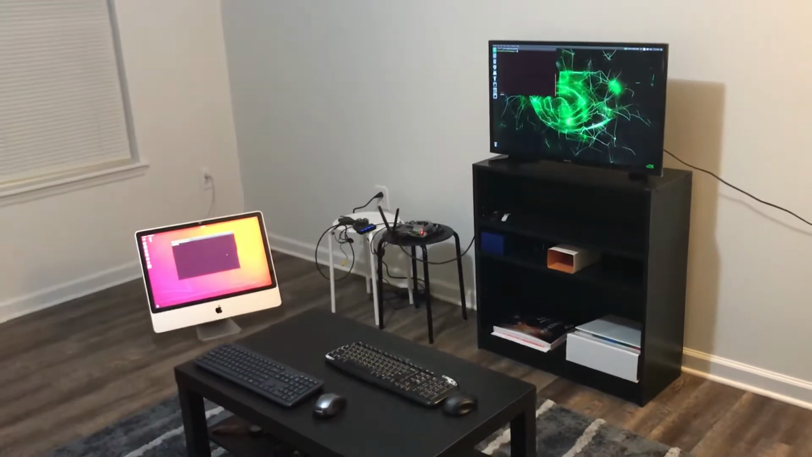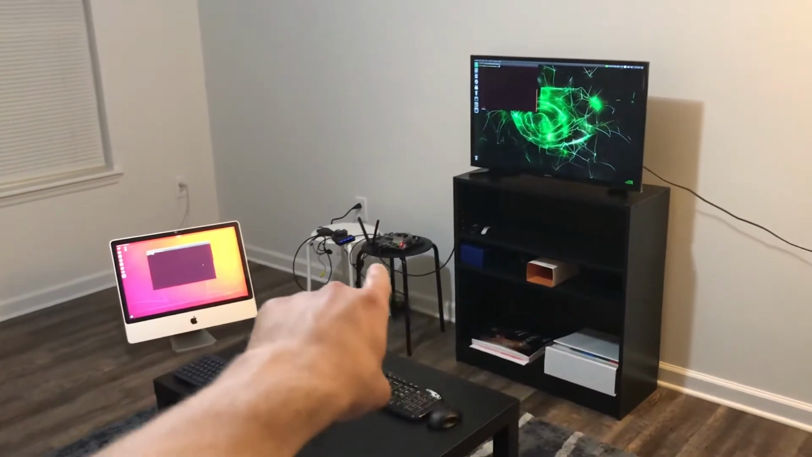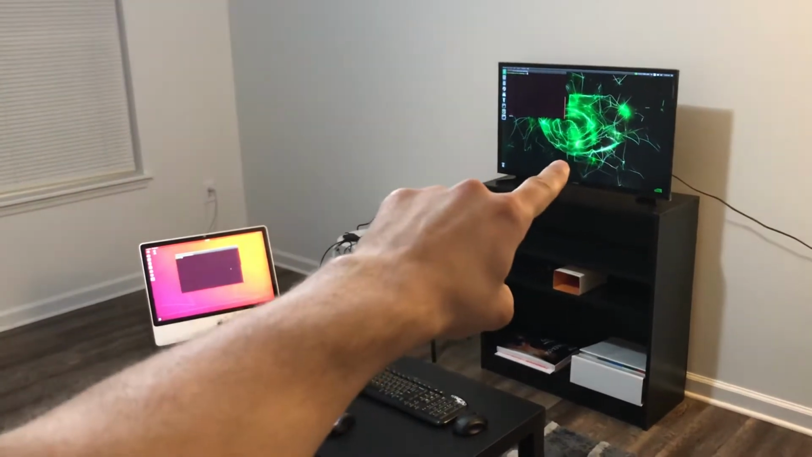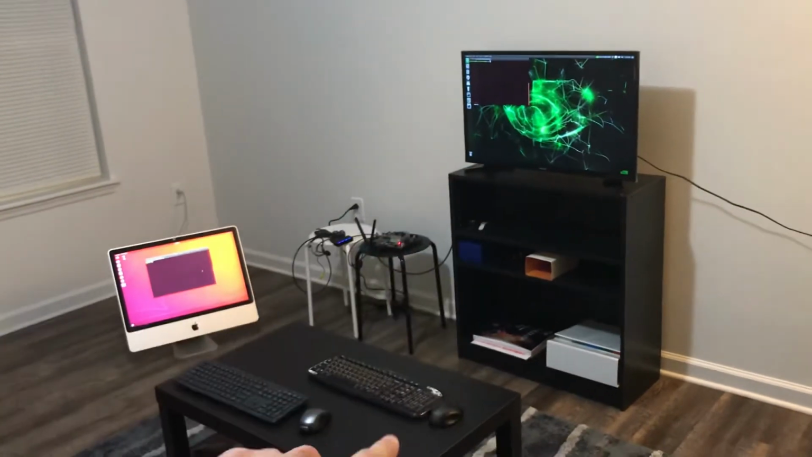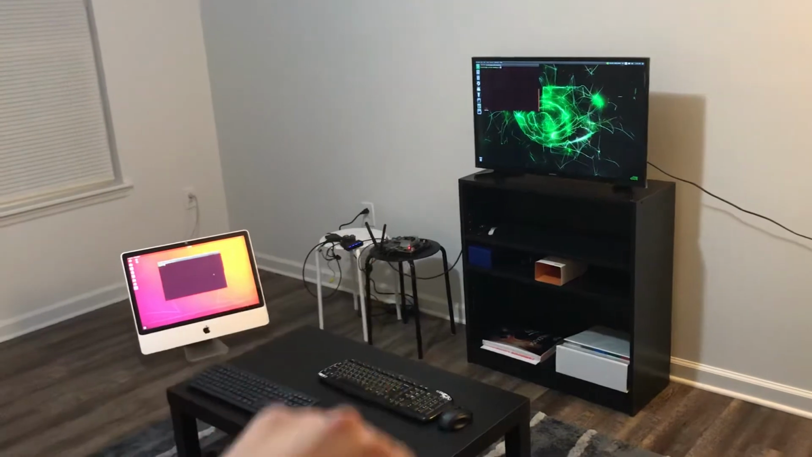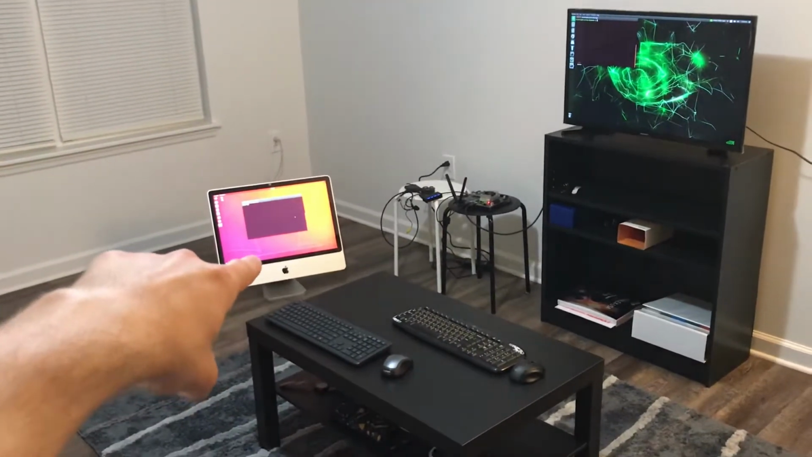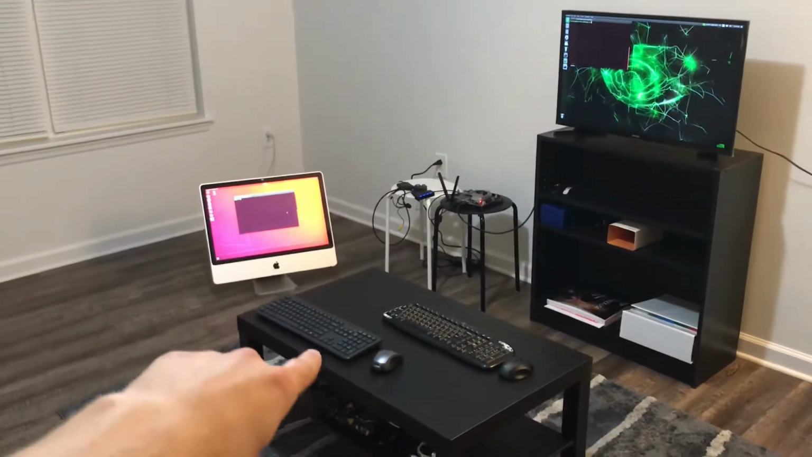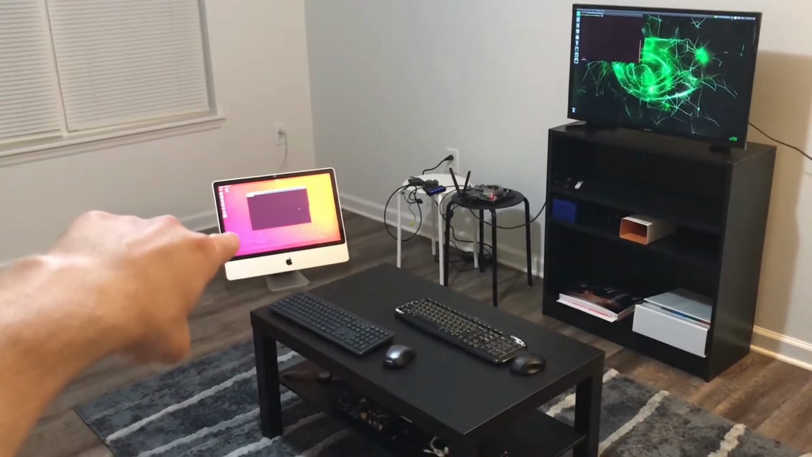I'm going to describe the setup right here. We have the Jetson TX2 connected to an HDMI monitor. This keyboard and mouse is connected to the Jetson, and then we have a host computer, in this case a Mac desktop, which is connected to the power, and this other keyboard and mouse is connected to the desktop Mac computer.